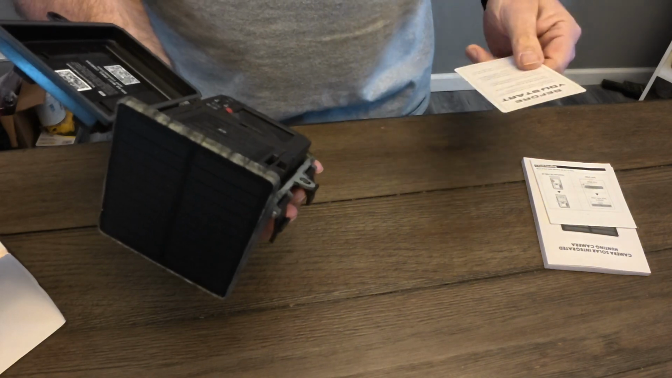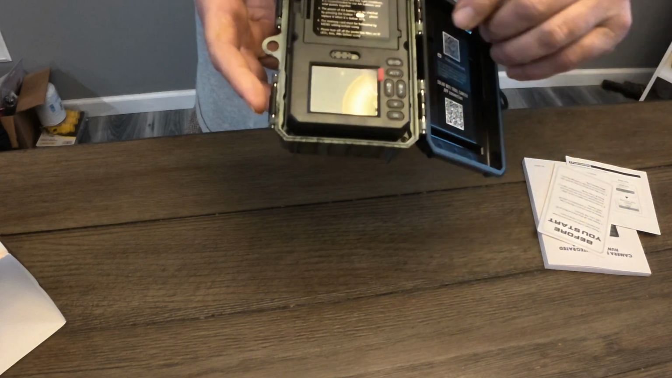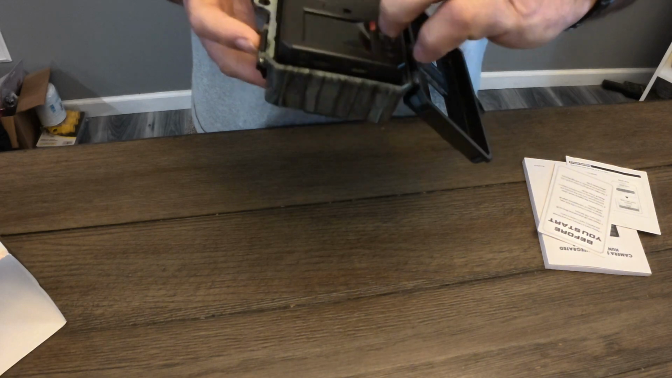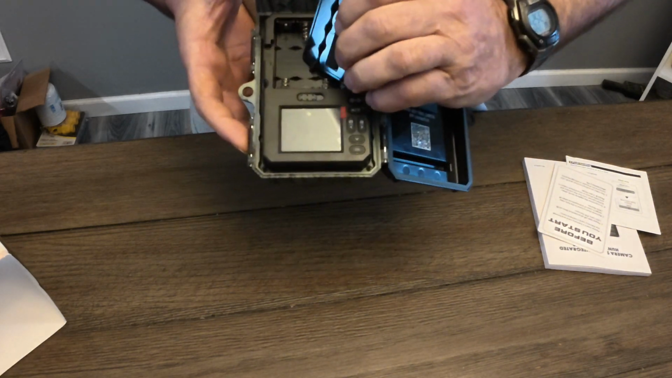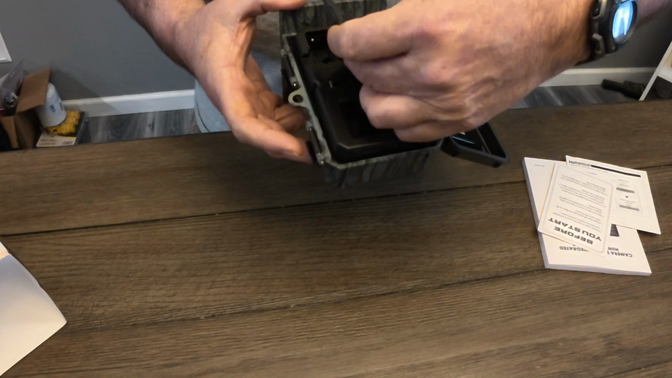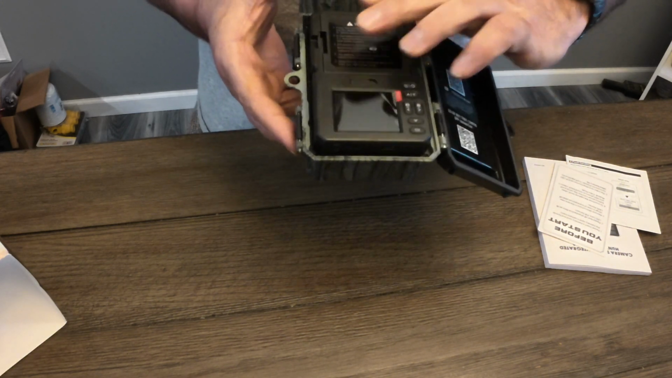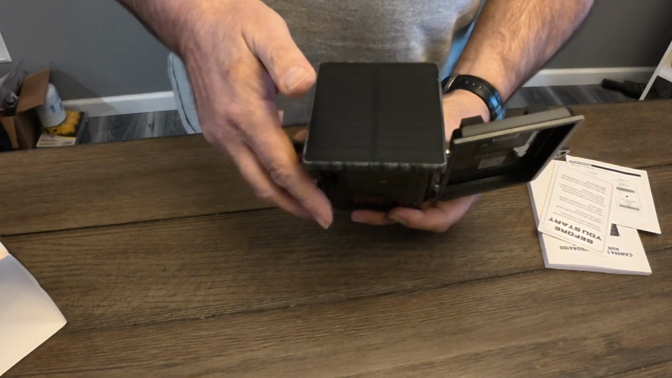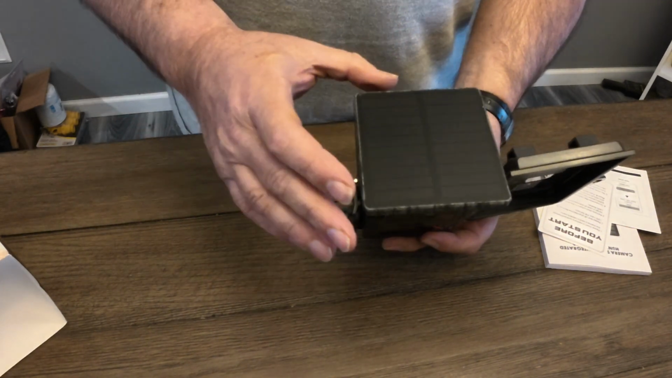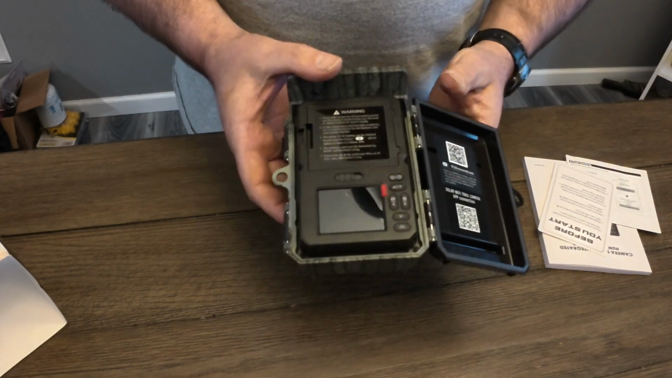Okay, we got directions there. This is what it looks like on the inside. So it comes with a screen. We've got some buttons on the side. And this here is a place to put batteries. They look like AA's on the top here. And I'm assuming that these batteries are for if the solar is not working or you got it in a shady area to where it's not charging the internal battery in the camera. The AA batteries take over and the camera is able to perform.